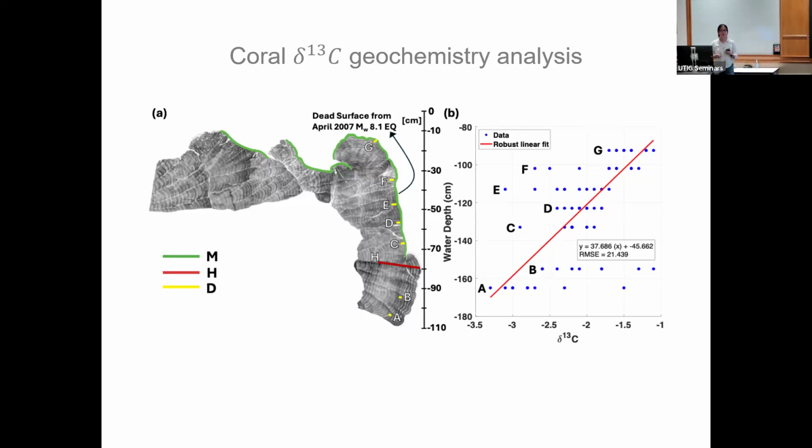And so it's very useful for that, not only for the tectonic signal, but also for the global sea level signal. But additionally, we can probably start to retrieve a smaller signal with more accuracy if we use a geochemistry analysis called a delta C13 analysis.